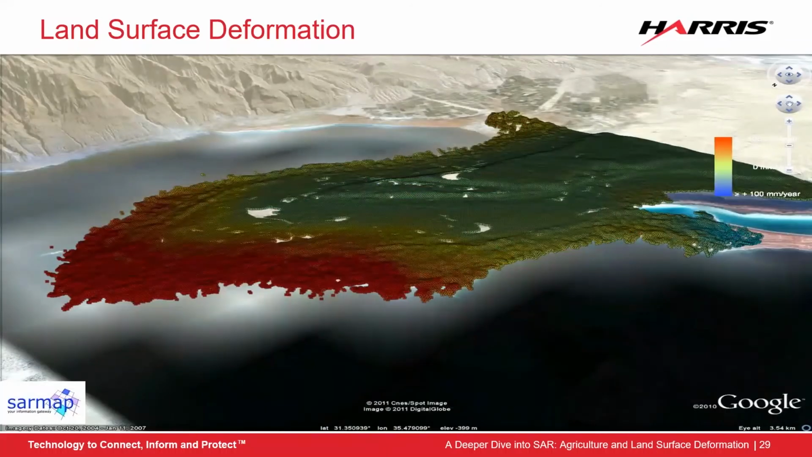Land surface deformation. When most people think of SAR data, in general terms, this is what they think of, and for a very good reason. If you watched the previous webinar, we brought up an interferometric example, where we compared two scenes during the Hawaiian eruption to view movement that was occurring.